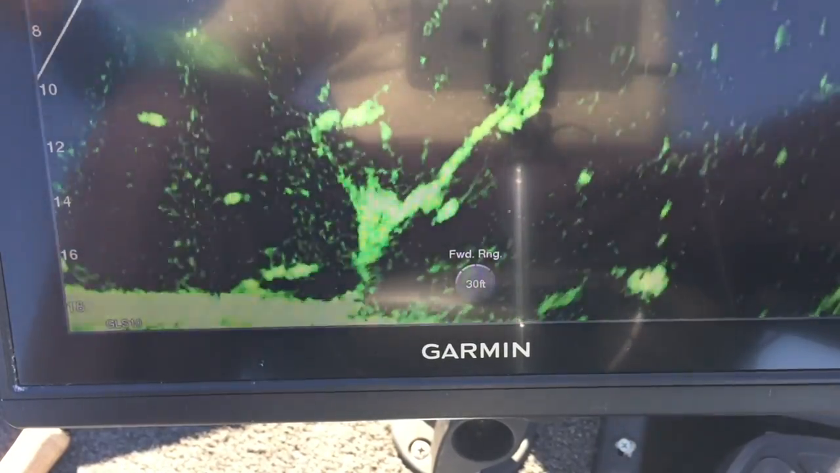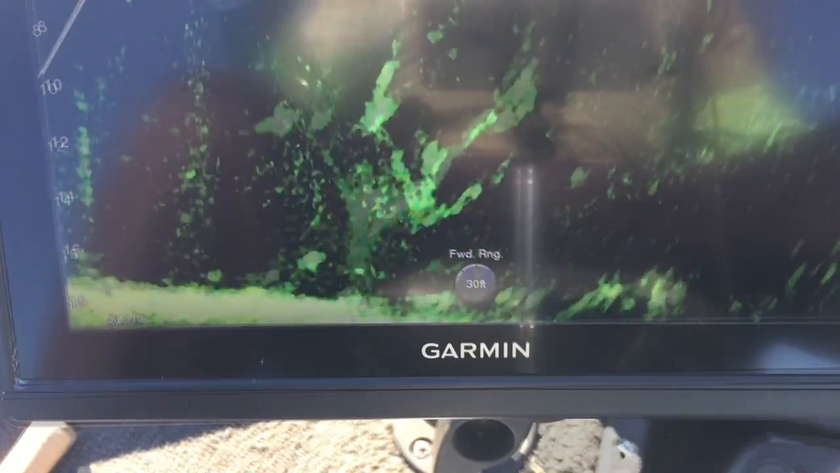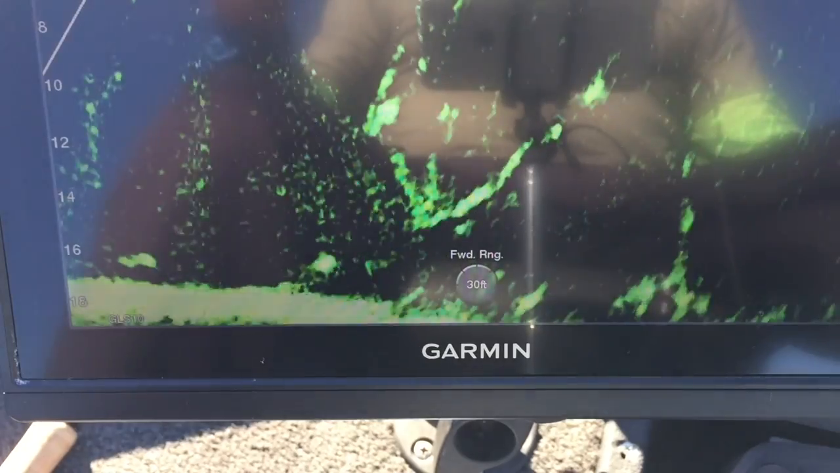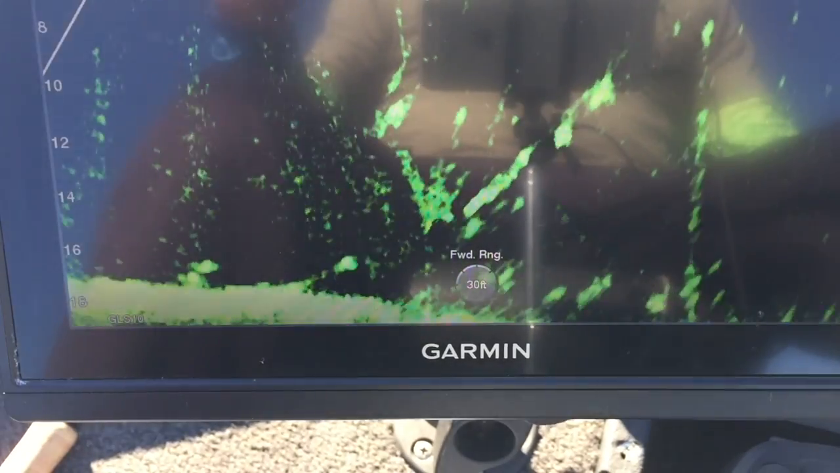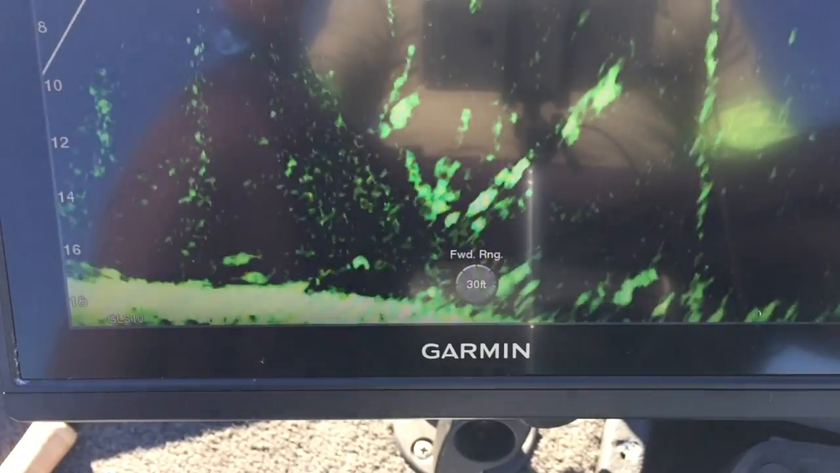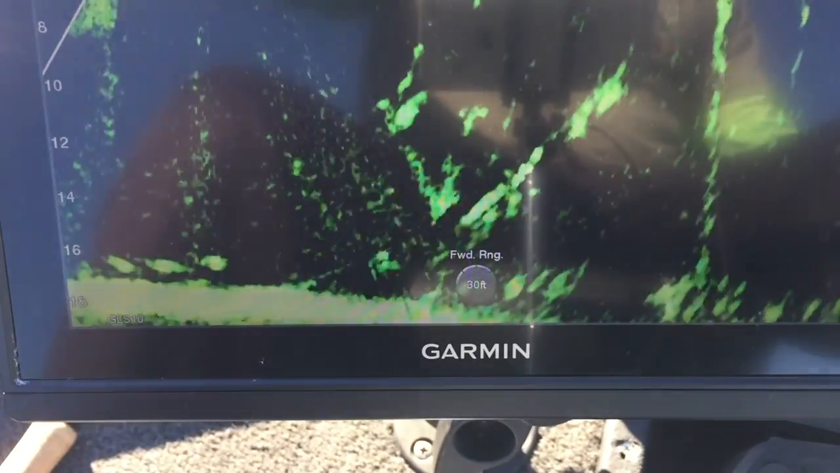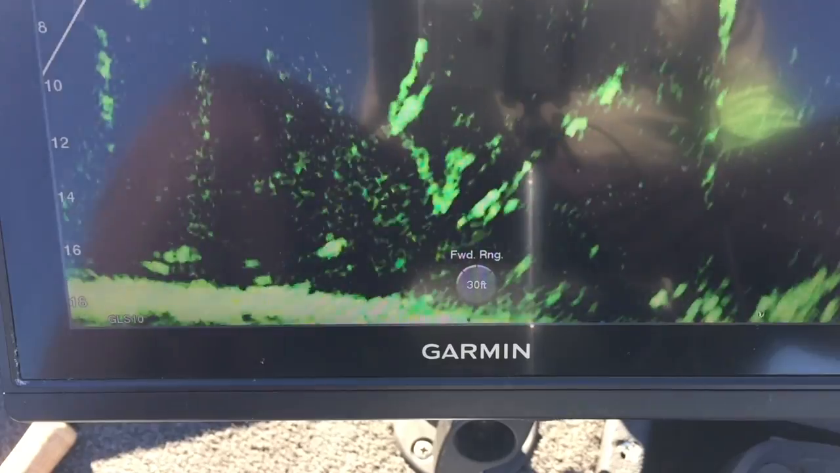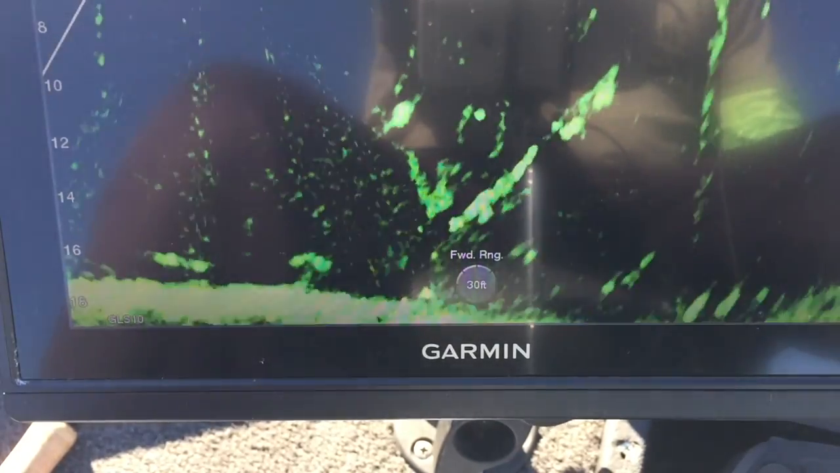All right. Moment of truth. Looking for a thump. Come on. I'm going to ease that black and chartreuse hair jig down there. Give it a little pop. And wait. Come on, fish.